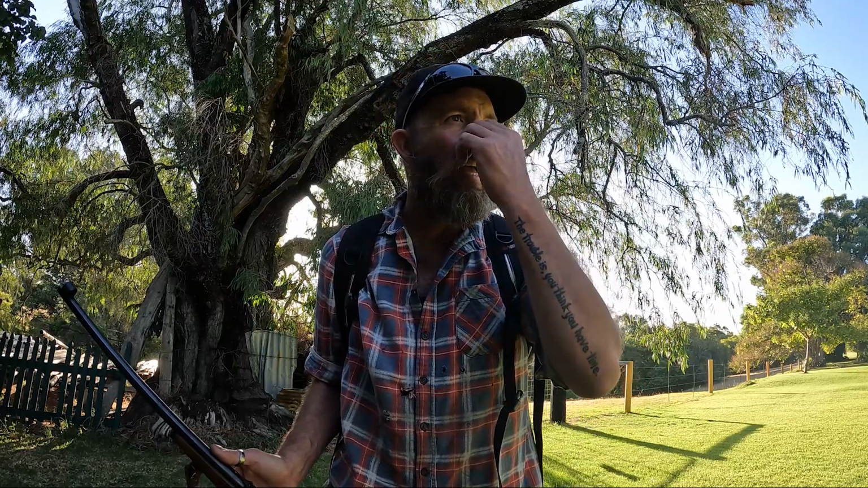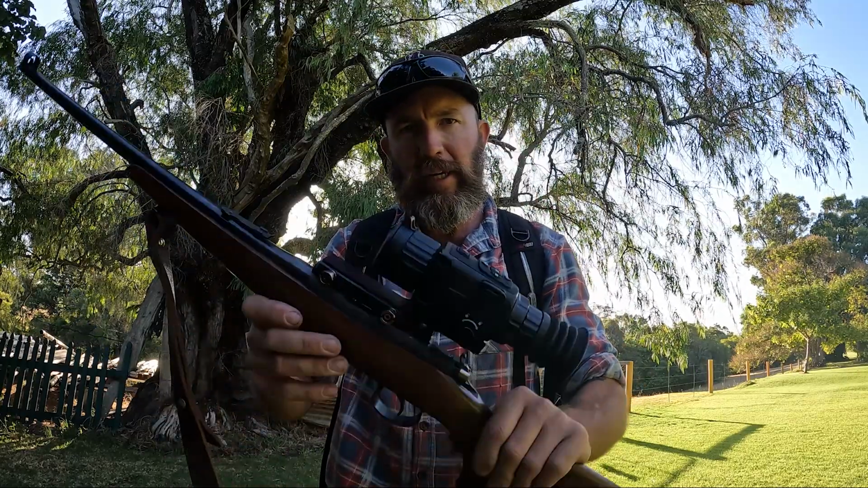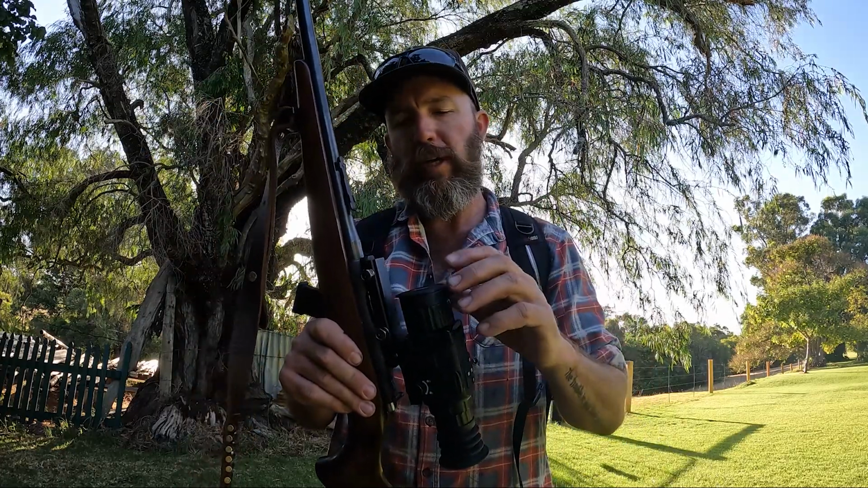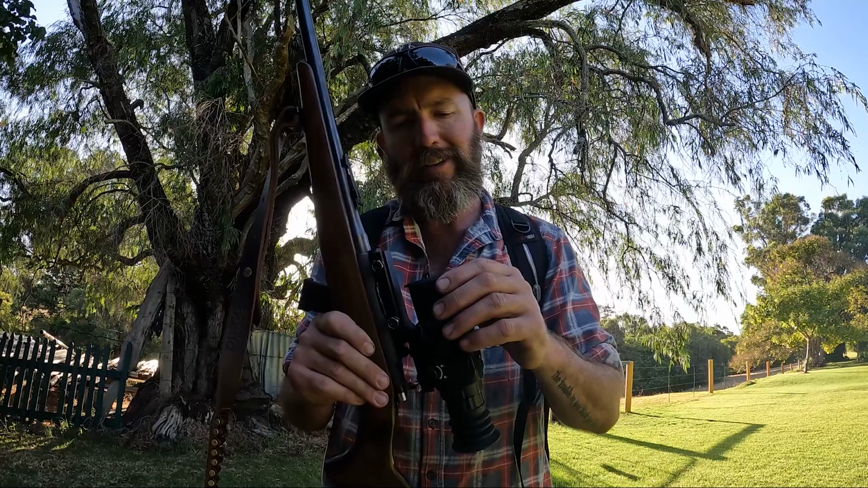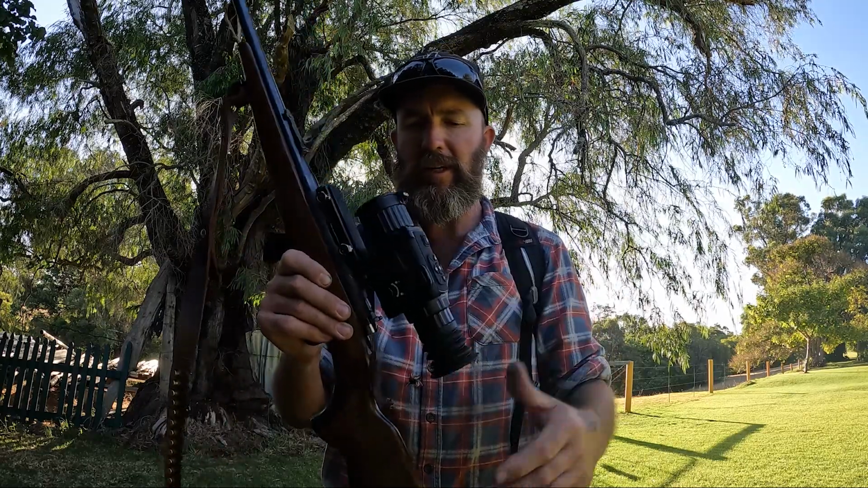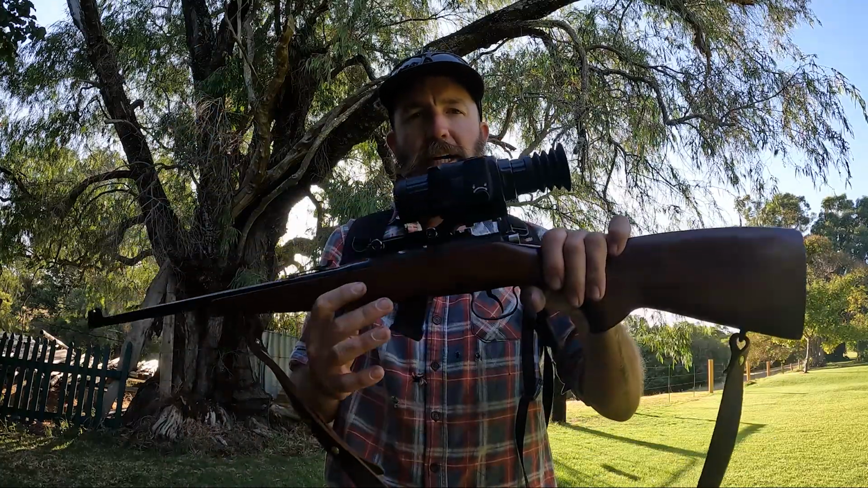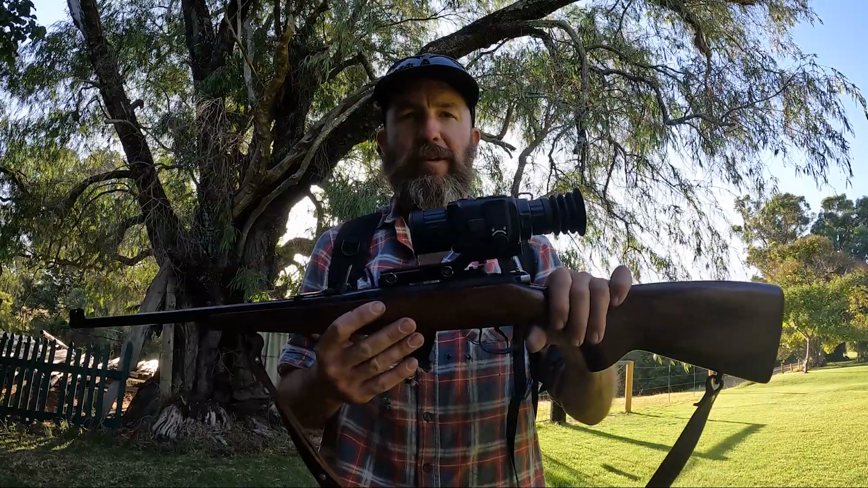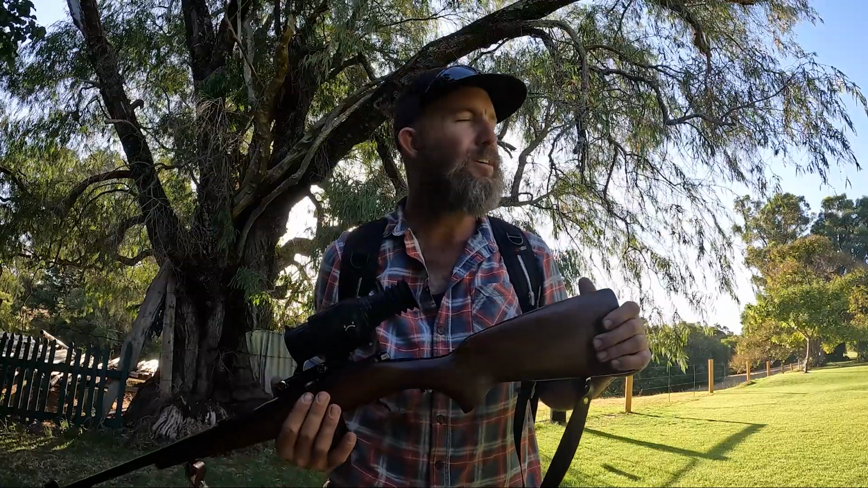So we've come back over to the farm after our little shoot before, and a mate has lent me his thermal. I took the old scope off my 22 and now I'm running, I think you call it, a Hikmicro Thunder. It's a TH35 thermal scope. So yeah, first time using a thermal. We'll see how we go. We're still using those subsonics just because we're fairly close to residential, and hopefully it goes alright.